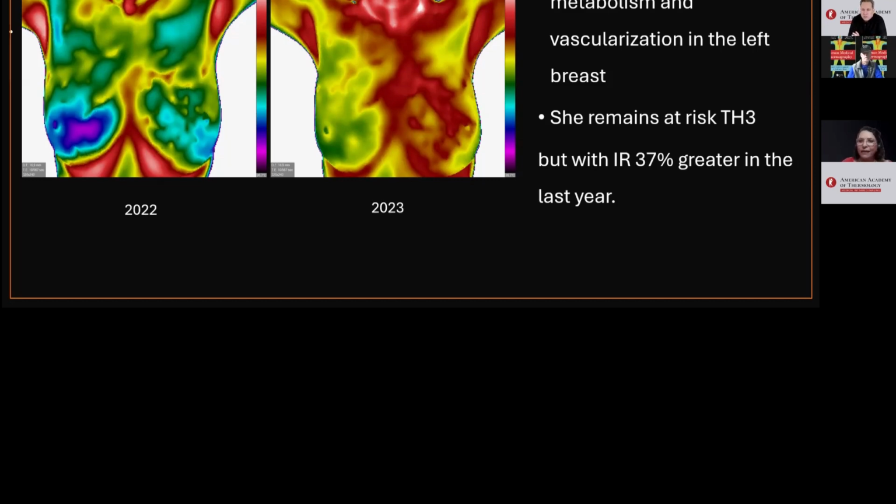We are maintaining close surveillance because her mammography is BI-RADS 2 and ultrasound BI-RADS 1, normal anatomical exams.